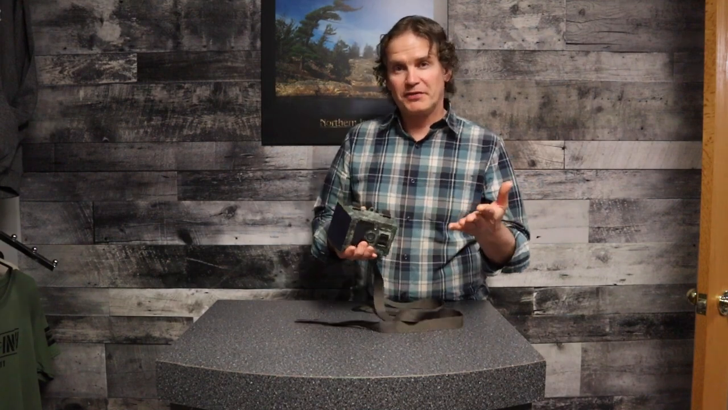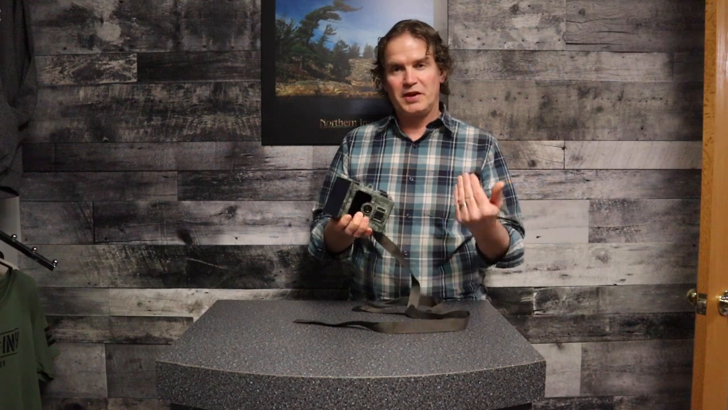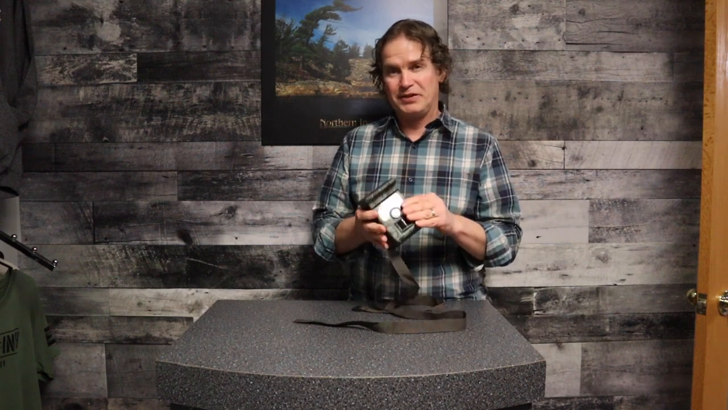So if you're in the market for a trail camera, I would highly recommend the solar option. So far it's been amazing. I'm super impressed with the image quality again, and overall I would highly recommend this camera.